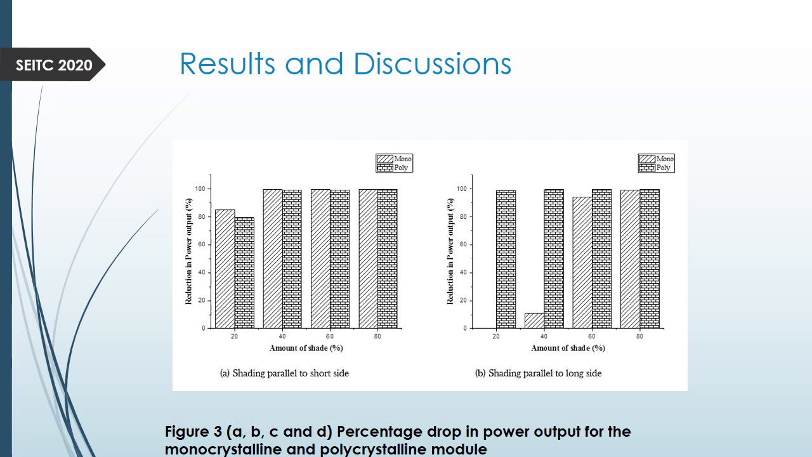But when we increase the shading, the difference between the monocrystalline and the polycrystalline was not actually very visible. There is just a little difference in reduction in the power output of both cells, from 40% shading to 60 to 80. Then when we go to the shading parallel to the long side, for the 20% shading, the monocrystalline actually had no reduction in power output.